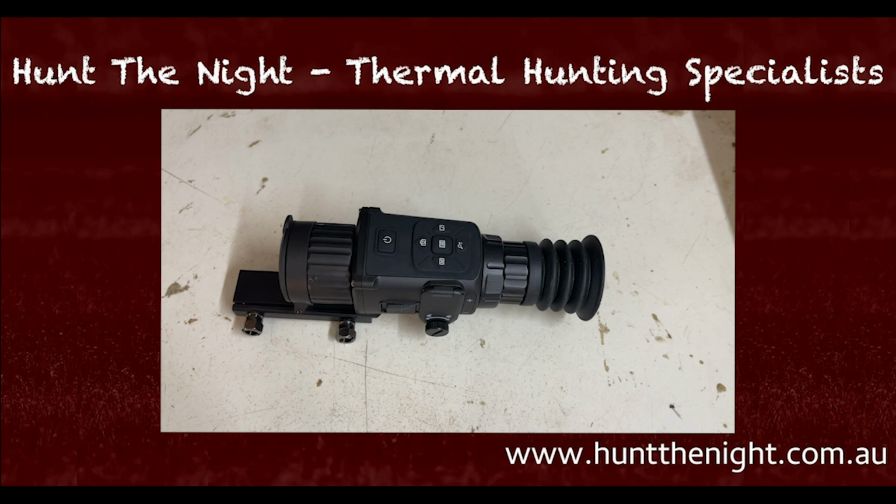But then just above that at $4,400, you've got the Ricoh RL42. And again, that's not the scope you're going to be using if you're shooting rabbits at 30 meters because of the base magnification. So where this scope goes in terms of how great it is from a cost point of view, I don't know. But at the moment, it is an absolute bargain, I reckon anyway.